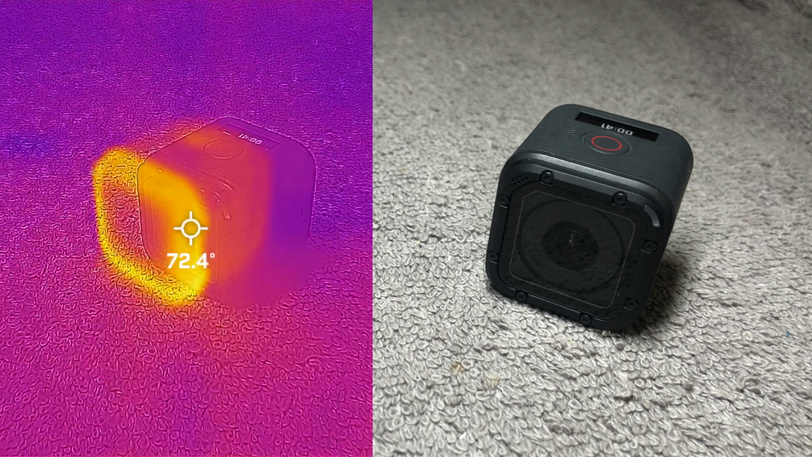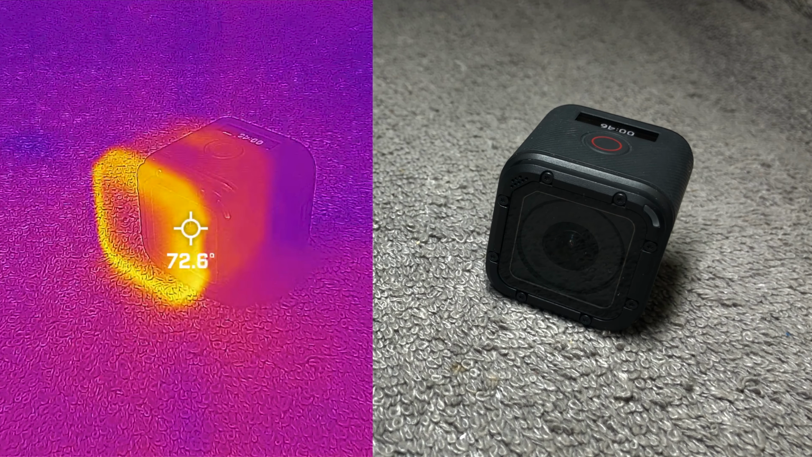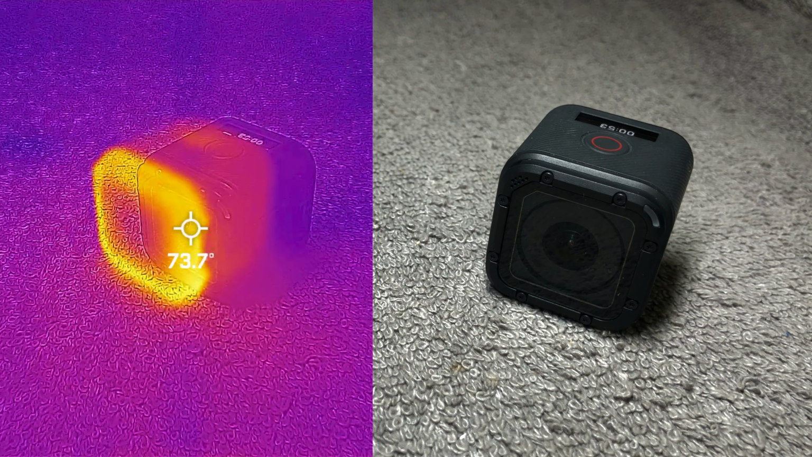The ambient temperature here in my basement is, I think, around 68 degrees Fahrenheit. And within a couple of seconds we're already at 72. So that's okay for me, that's no problem at all. You don't really notice it.